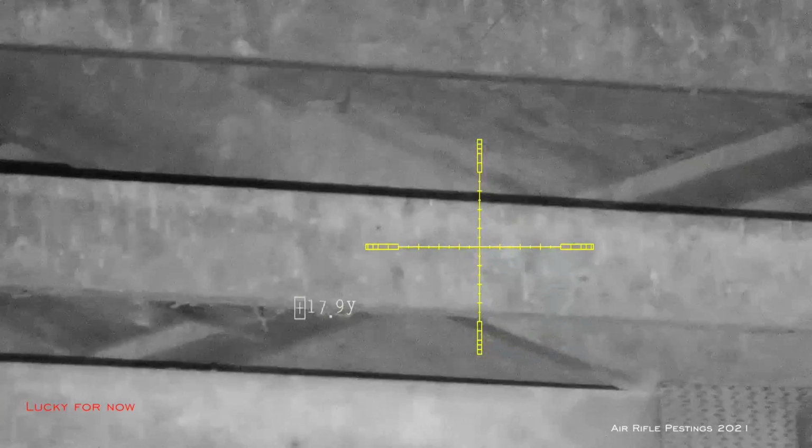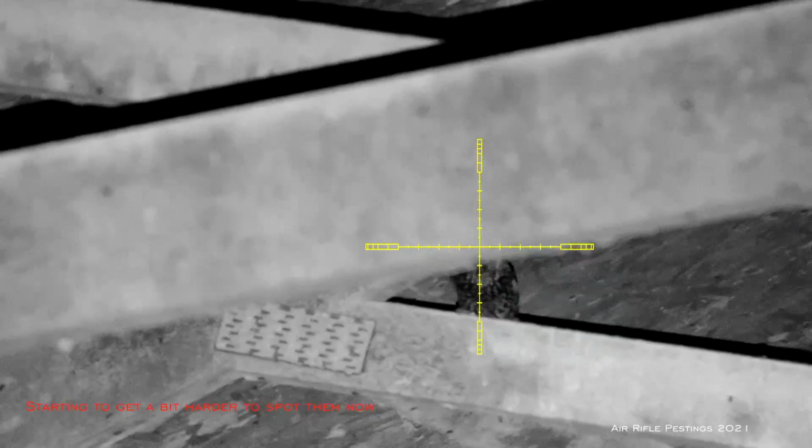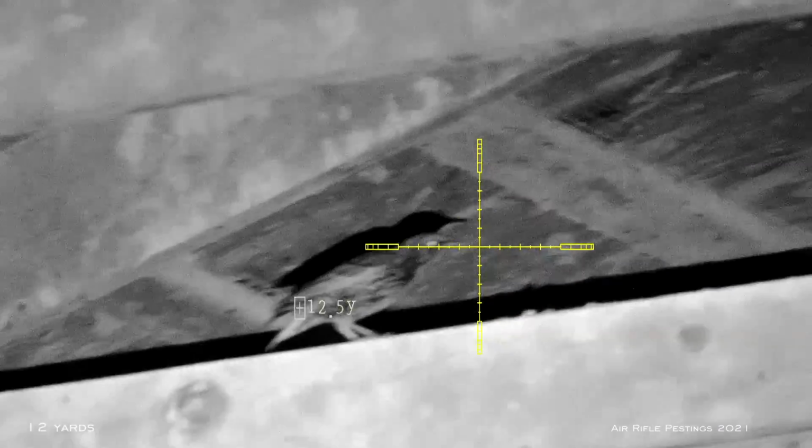This guy took off before I even had a chance, but I'll get him next time. So now it's getting a little bit tougher because they're wary that something is going on, but they're not sure what, so they're very edgy. It took me a while to spot them. When I did find them, it didn't take long before I took them all down.